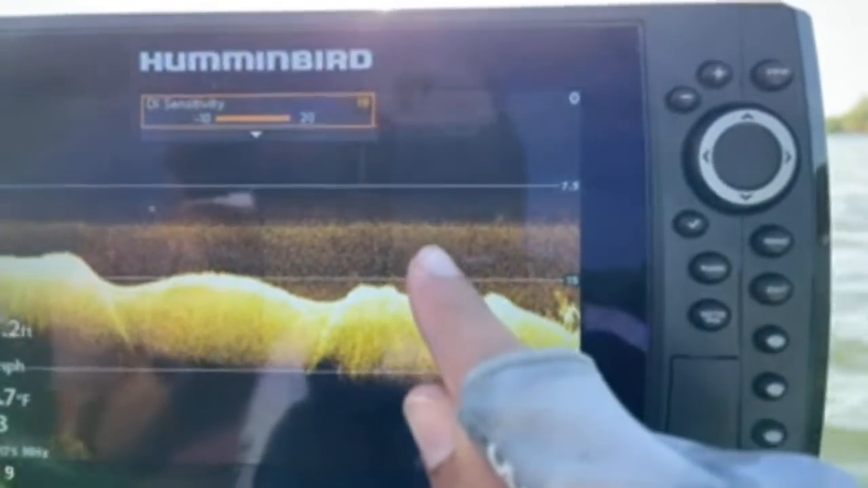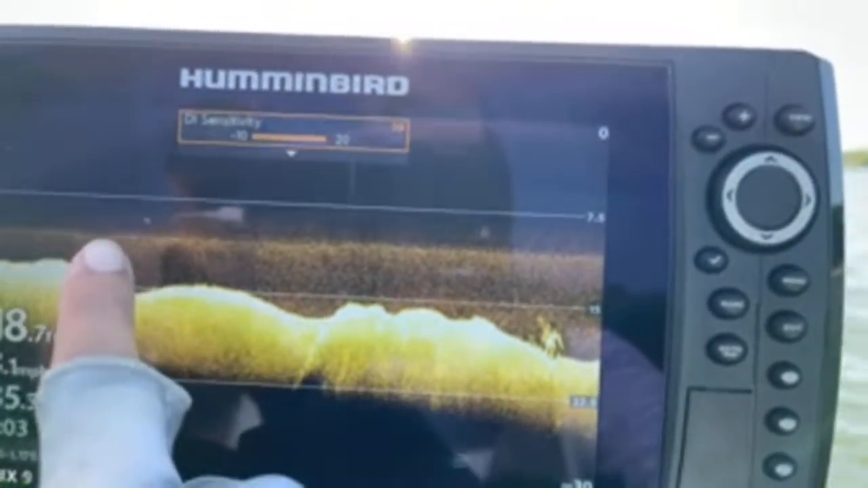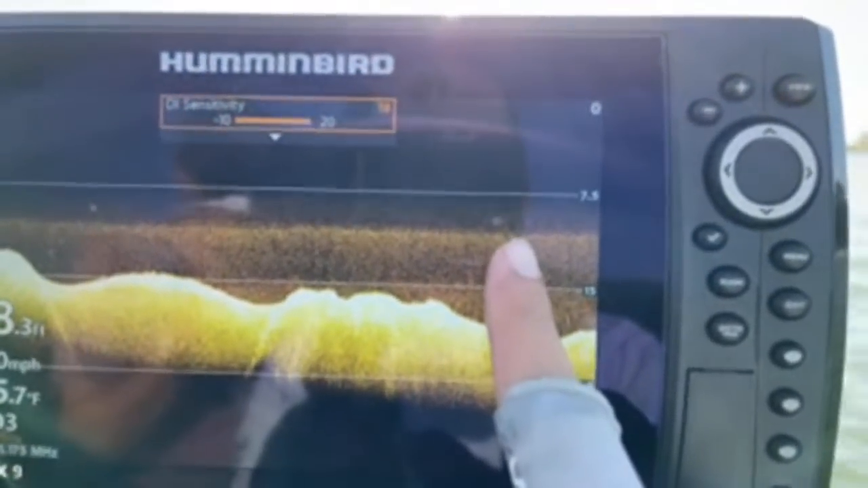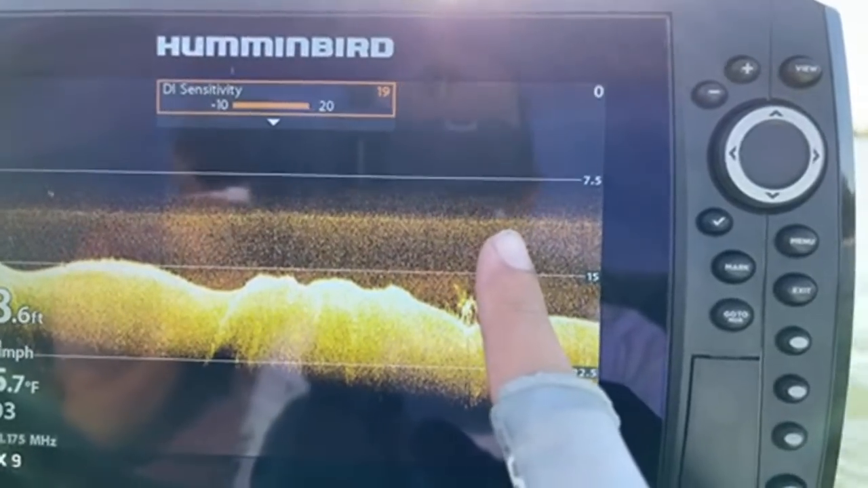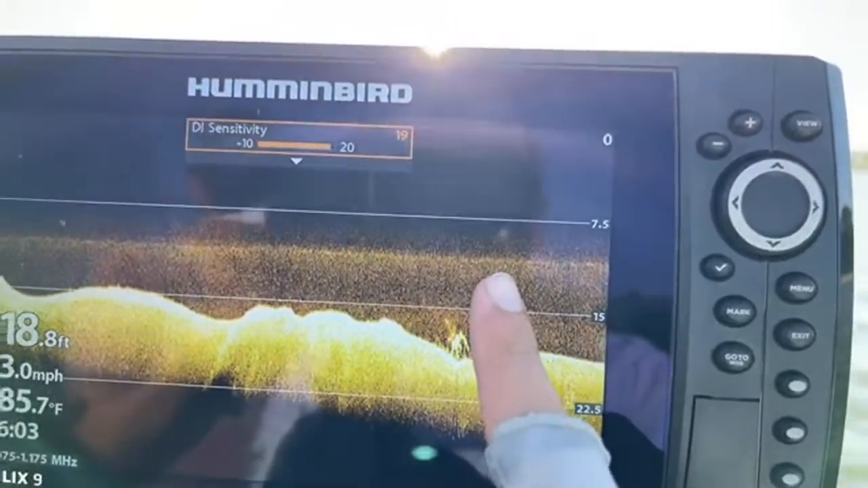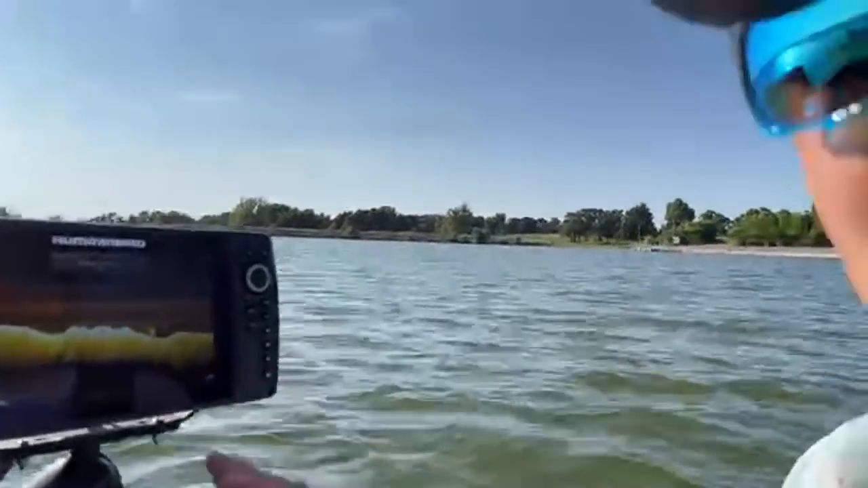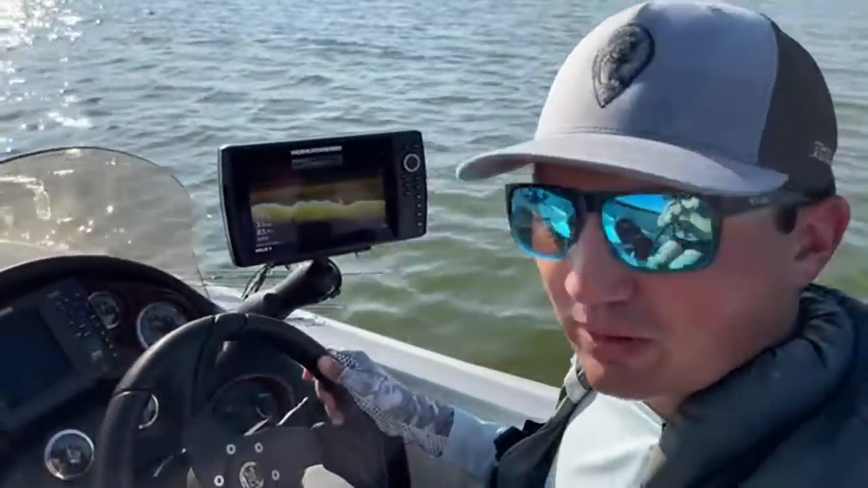I'm watching this through the phone, so I'm just seeing this for the first time. But there's the thermocline. I cranked my sensitivity up to 19. There it is. That's kind of interesting, because I honestly don't know any offshore spots on this lake shallower than 9 feet. That's going to be a bit of a challenge, because most of the offshore spots that I fish out here are deeper than that.